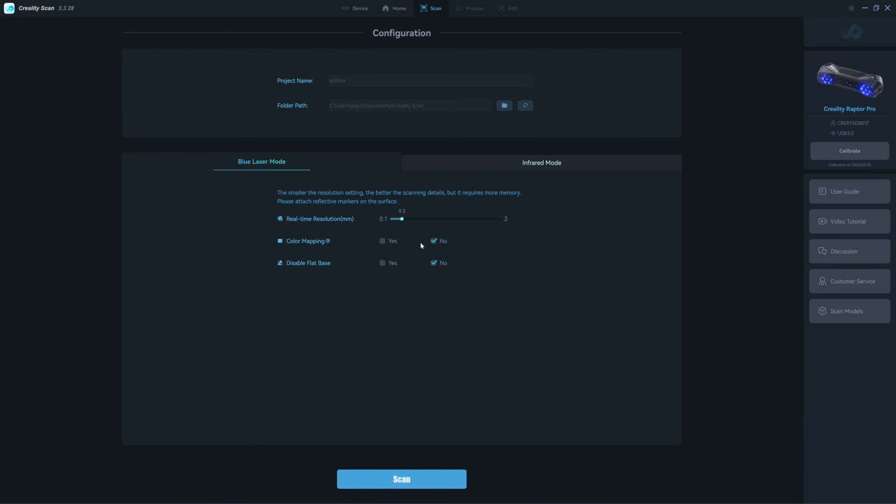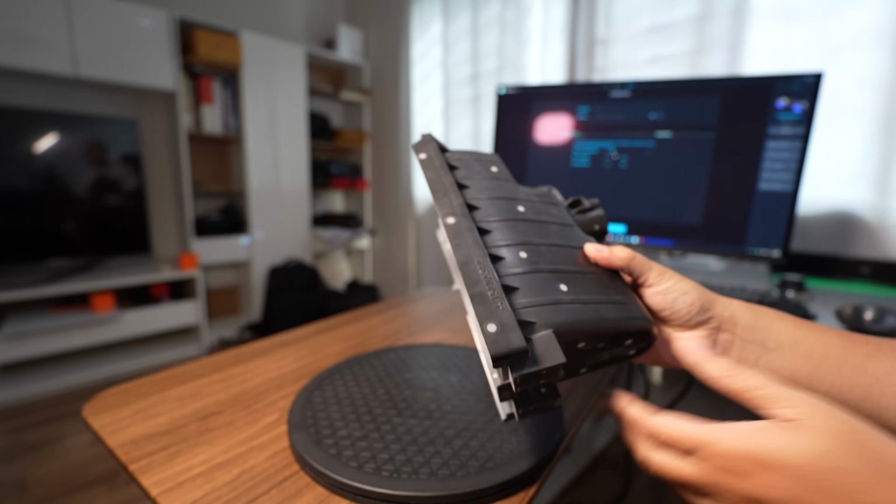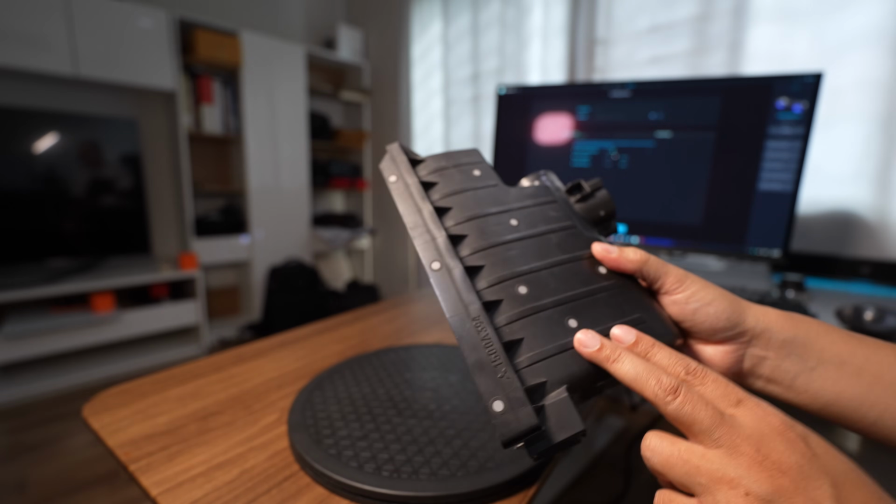When you come into this menu, you need to choose the real-time resolution. This will reflect the resolution of your scan. For an object this size, I will pick 0.3 because the geometry of this object is not going to change within 0.3mm. Most of it is a flat area.